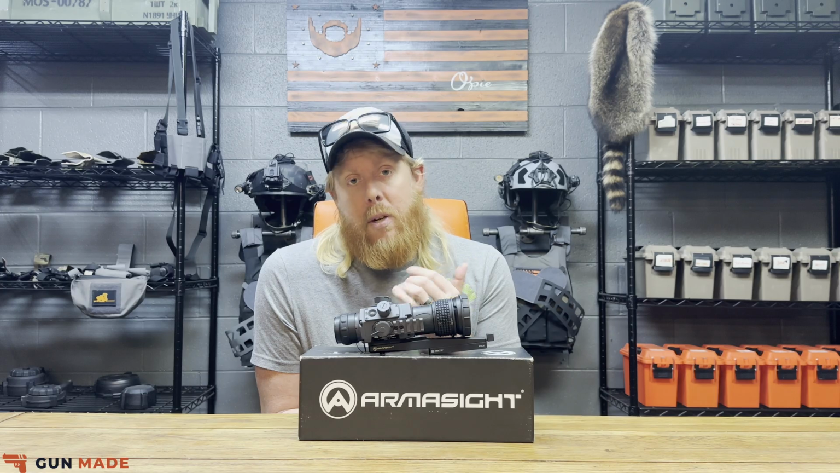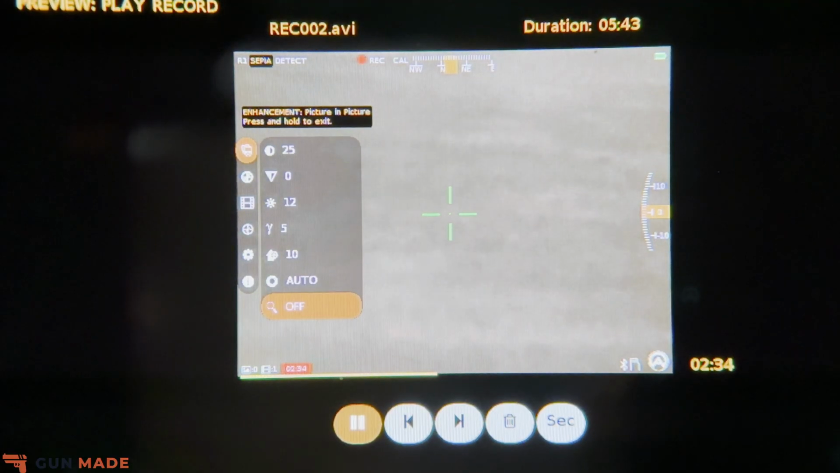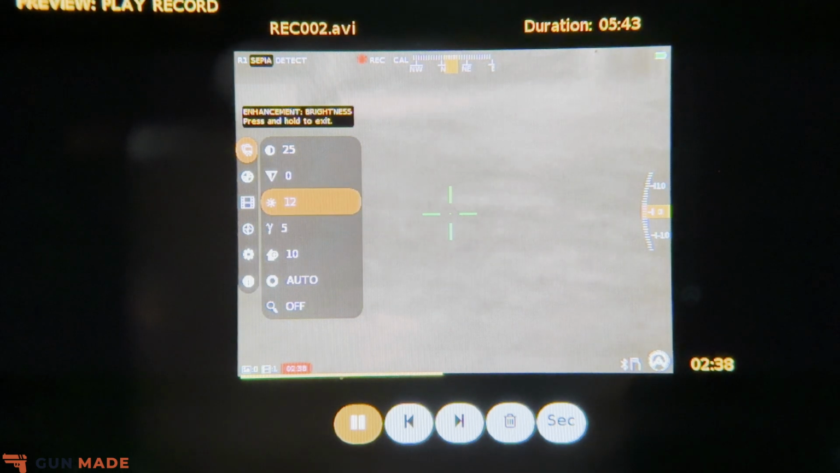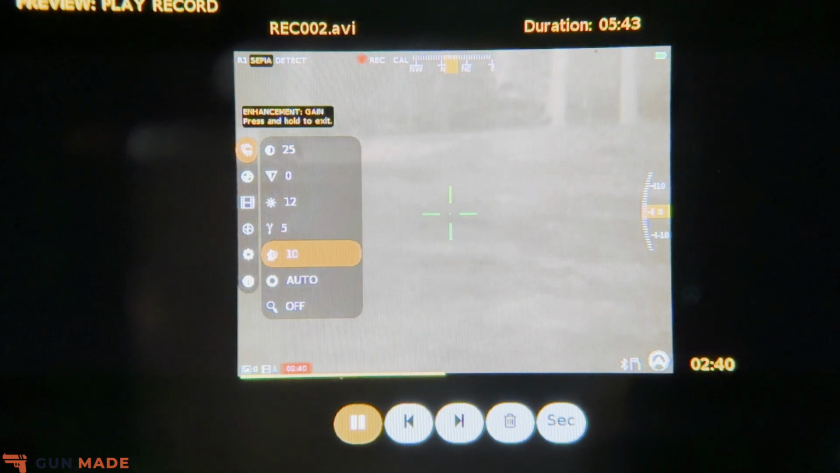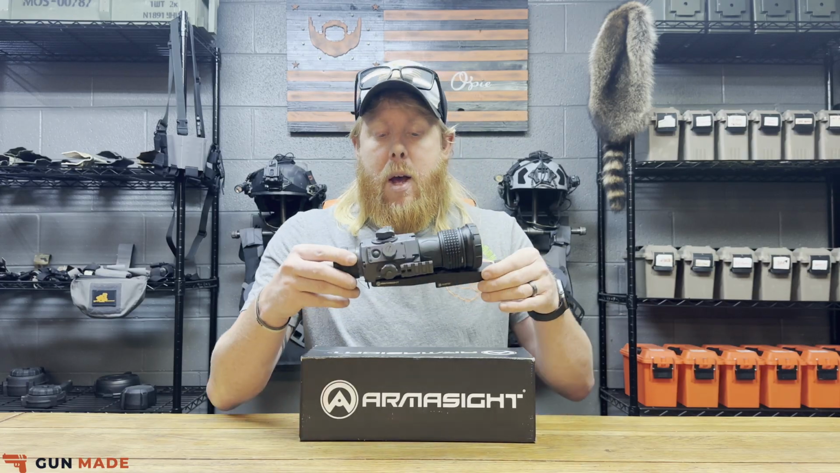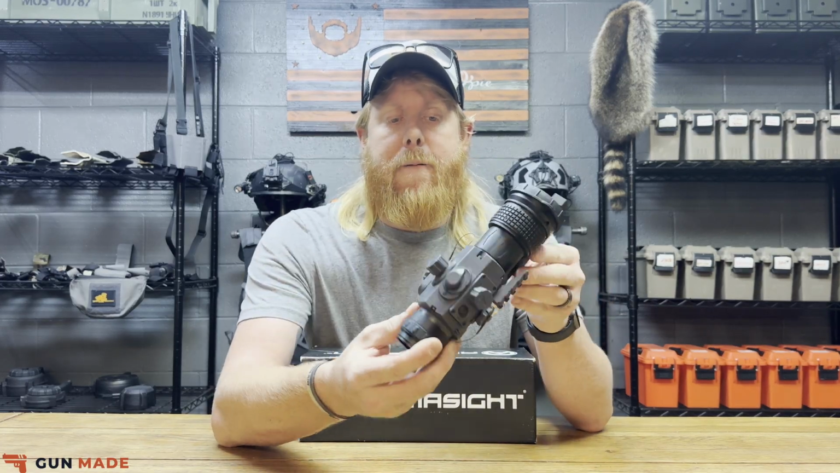So from contrast to brightness to enhancements and all that stuff, everything can be found in this menu, as well as being able to quickly change from your color palettes to your actual presets when it comes to modes as well. So when we look at the thermal here, guys, you have 4 different options.